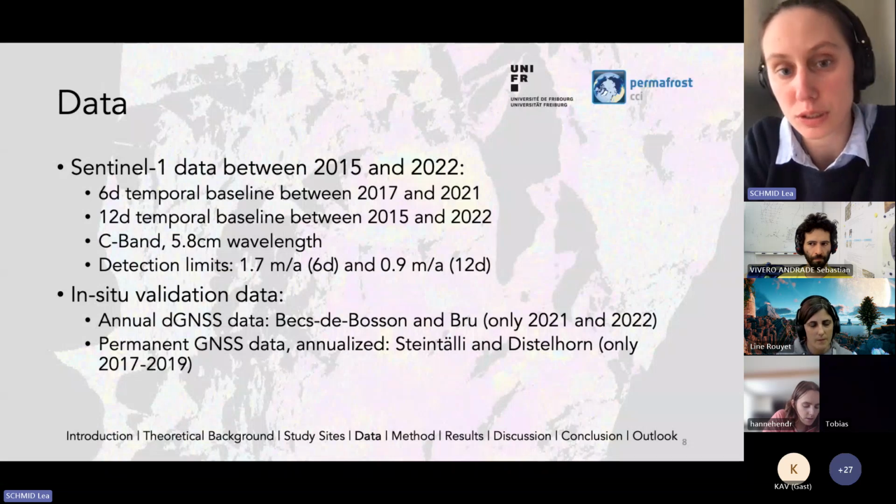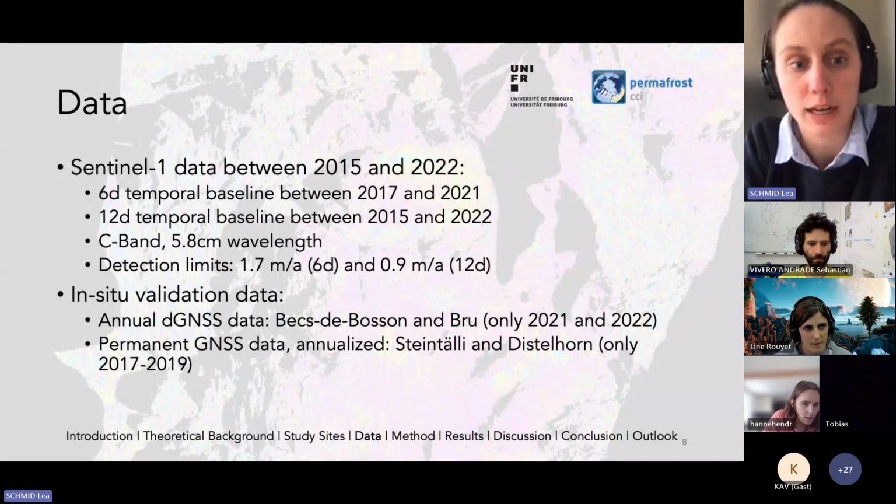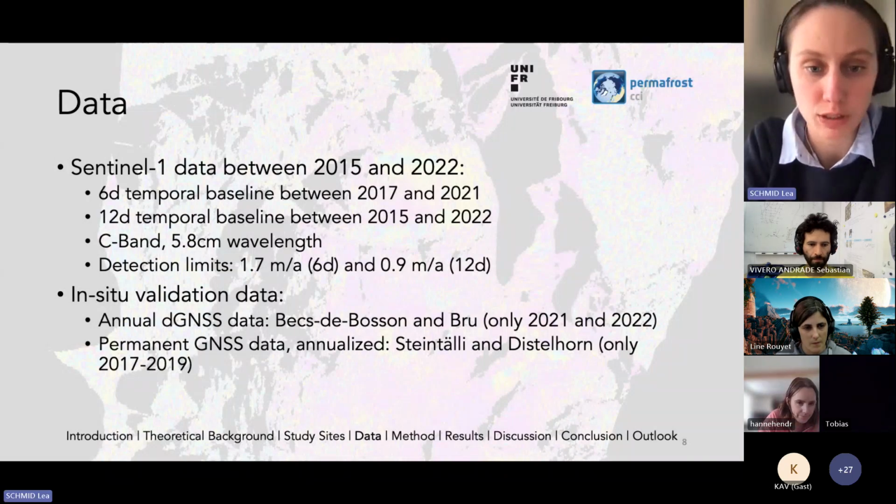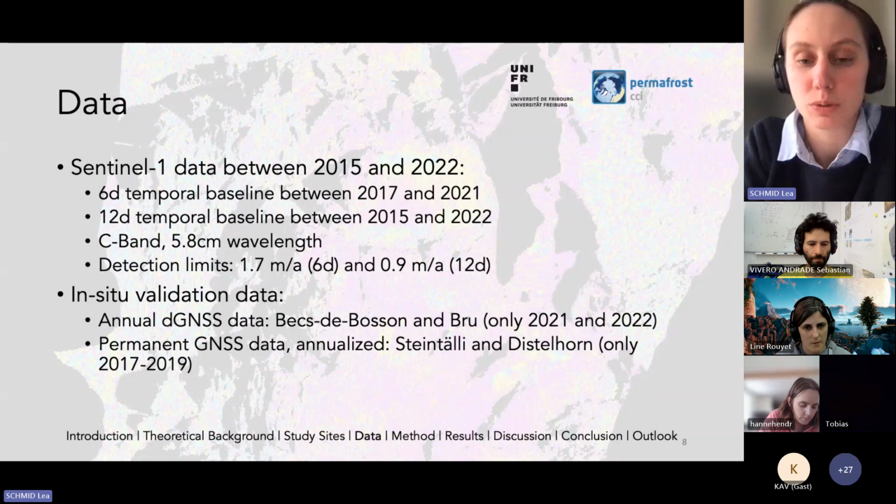Sentinel-1 data, for those who don't know yet, is C-band and has a 5.8 centimeter wavelength, and the detection limit is about 1.7 meters per year in a 6-day configuration and 0.9 meters per year in a 12-day configuration. You can have higher time series, but these often cause more wrapping errors and more problems.